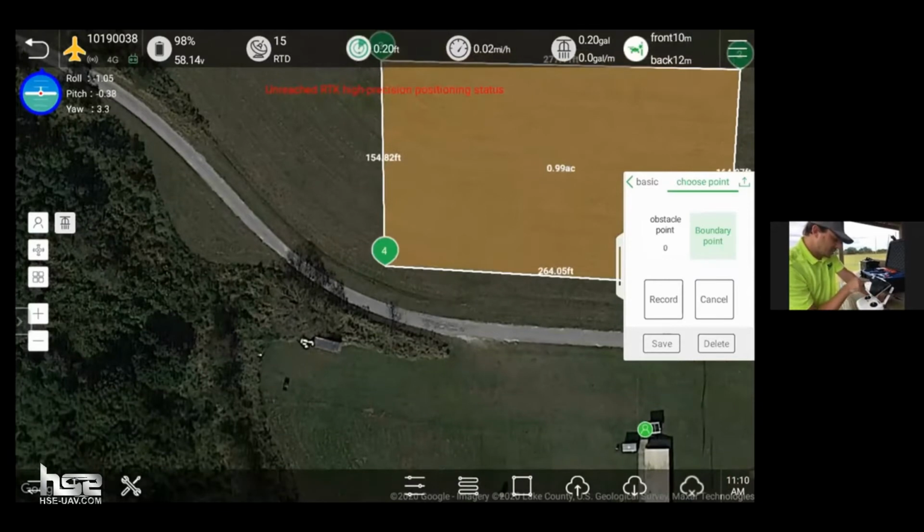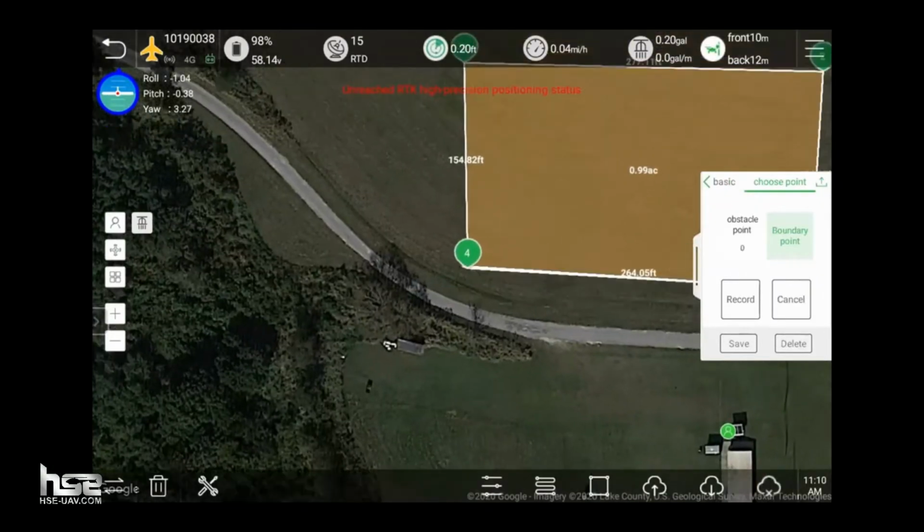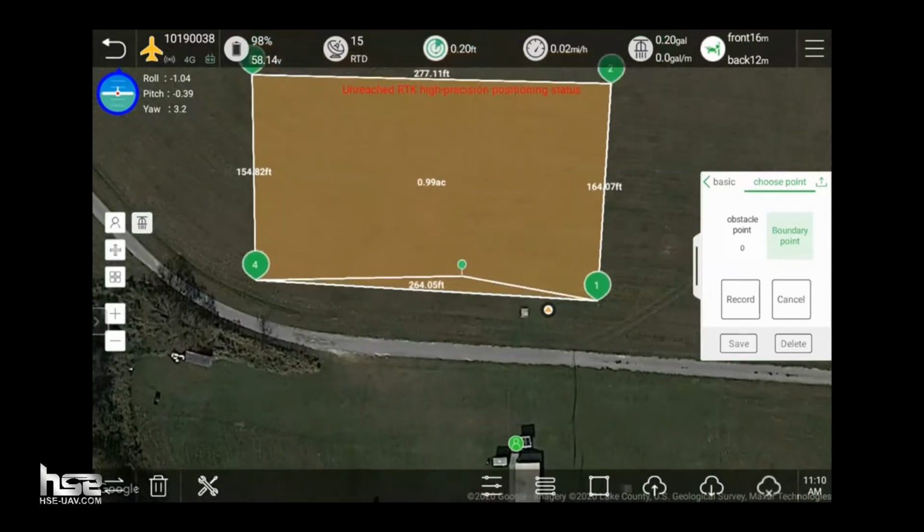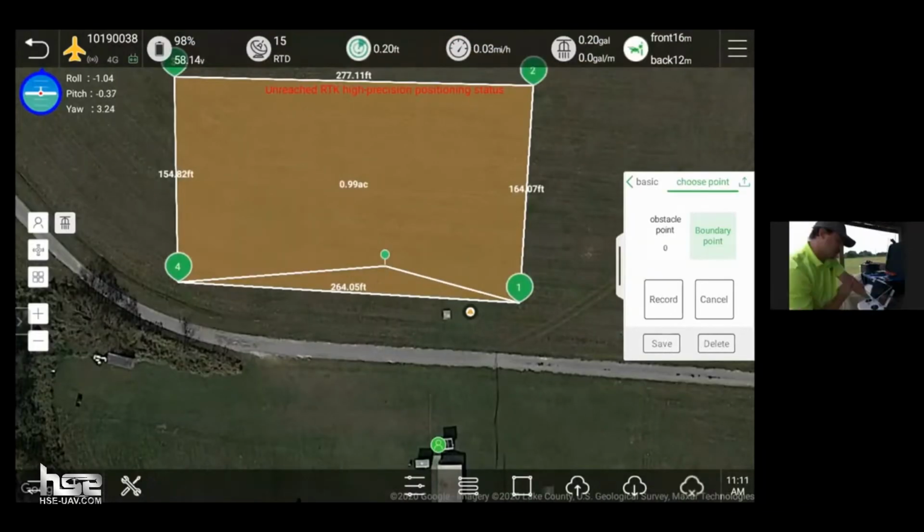Now you see here, I'm a little close to this corner. I can actually go in and tap, drag the points if needed. We can also add obstacles. So let me go ahead and hit save.